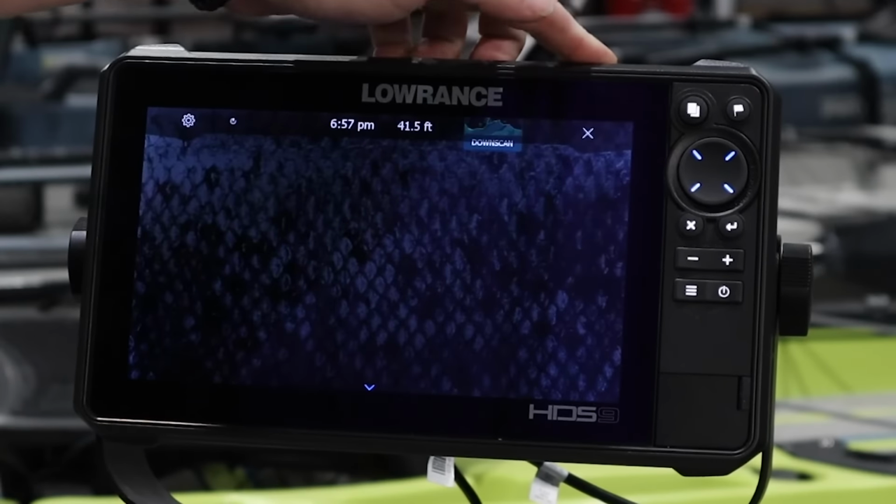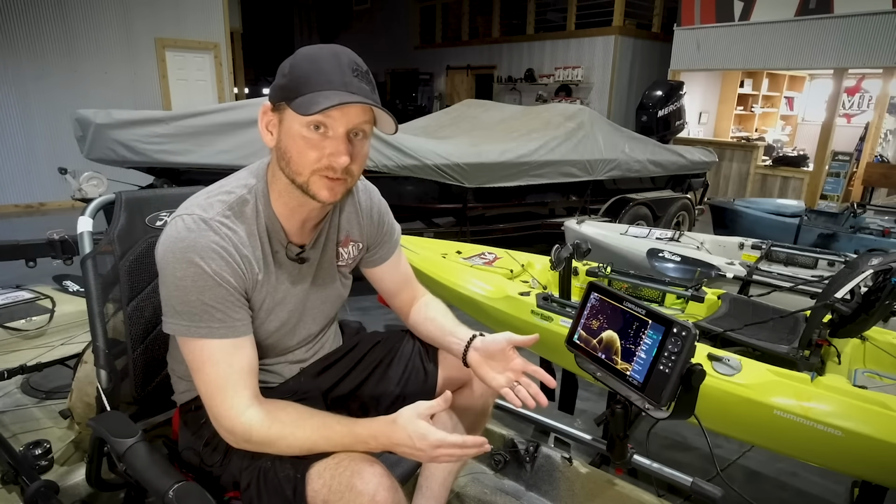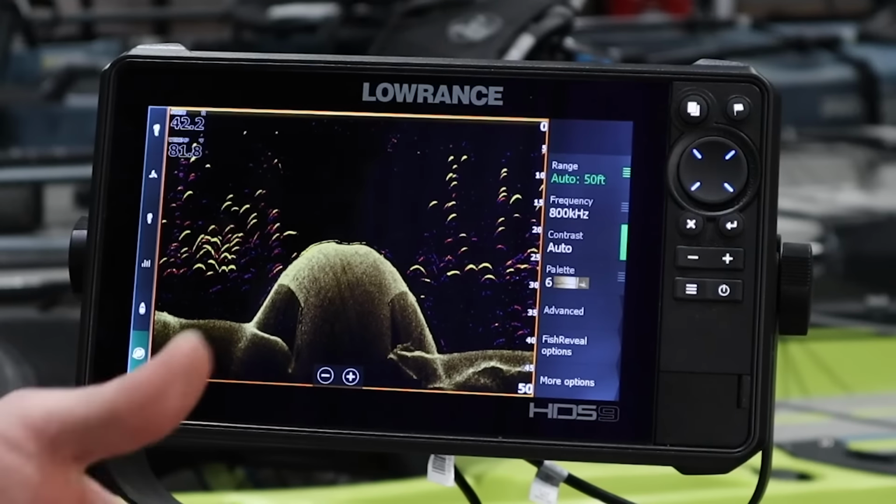They have the down scan feature on here now. Traditionally in the past, we had to go into structure scan, change the view from left, right to down. Now there's actually a square selection for that to bring up the down imaging screen.